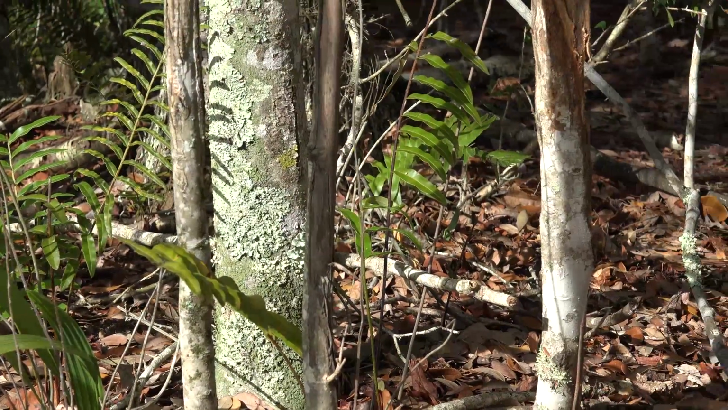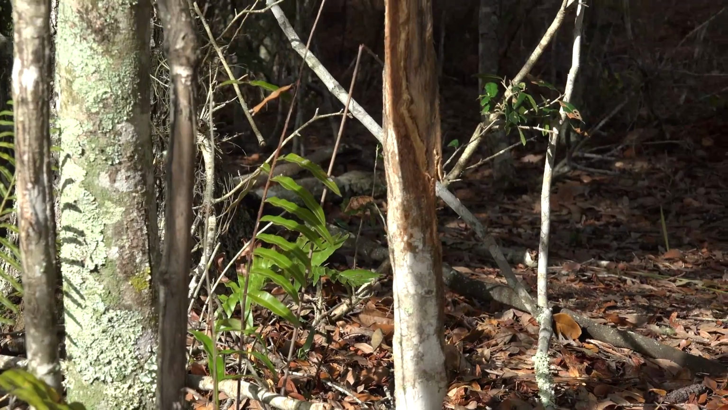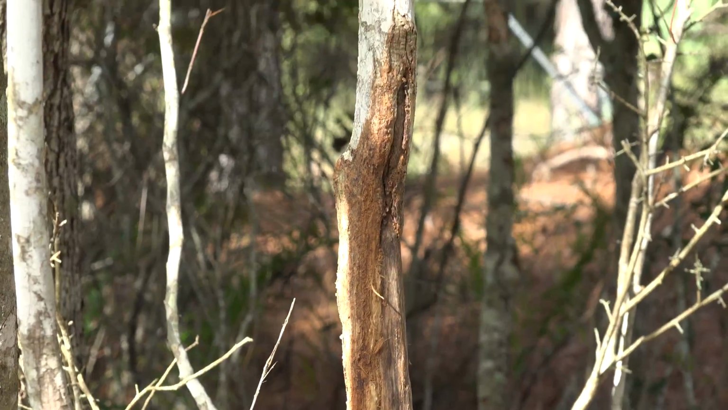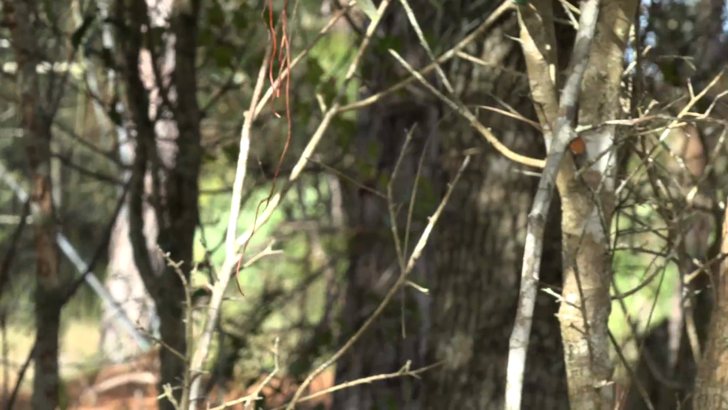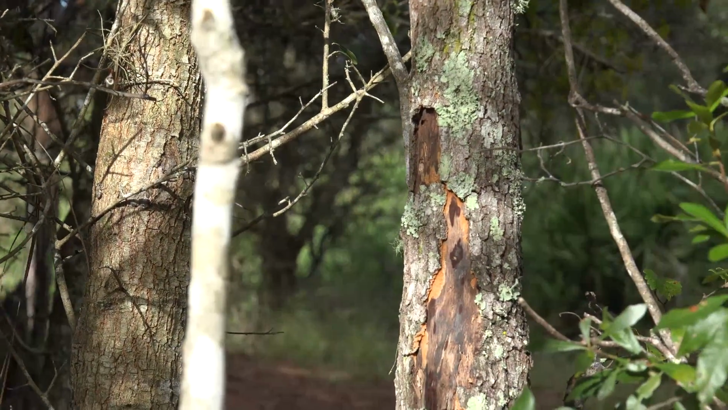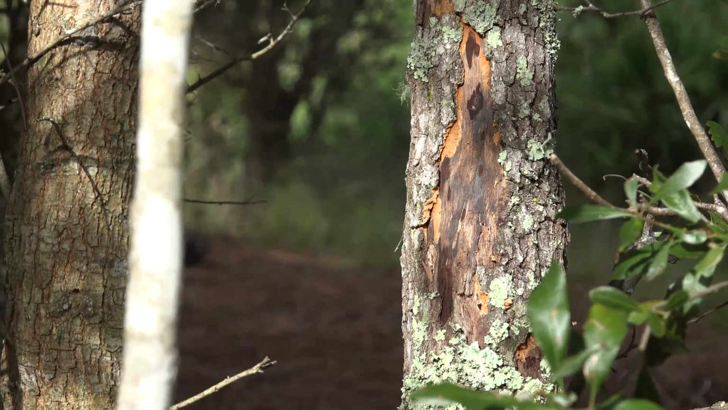And that one little spike that you see coming in there, he was rubbing on this sapling. And we've got another one over here. You see where they've peeled the bark right off it.